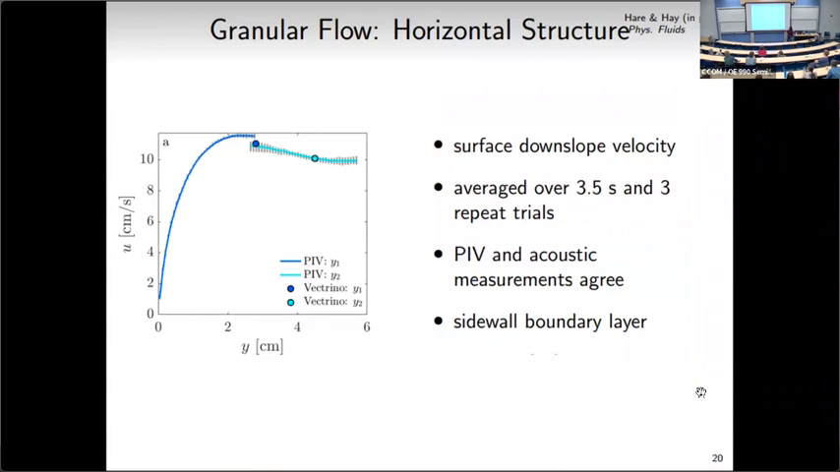So here are the results. This is downslope velocity, U, as a function of distance away from the chute sidewall. This is just surface velocity. I'm averaging over 3.5 seconds and over 3 repeat trials. And the camera was positioned in one spot that was closer to the chute sidewall, and then in another position a little bit further away from the sidewall. And then the Victrino measurements are just point measurements, these circles. Here are the 2 positions.